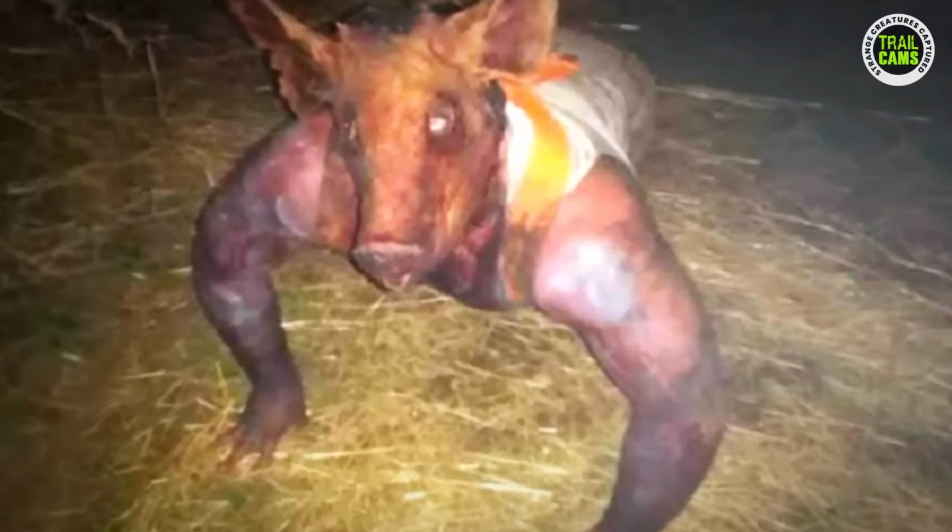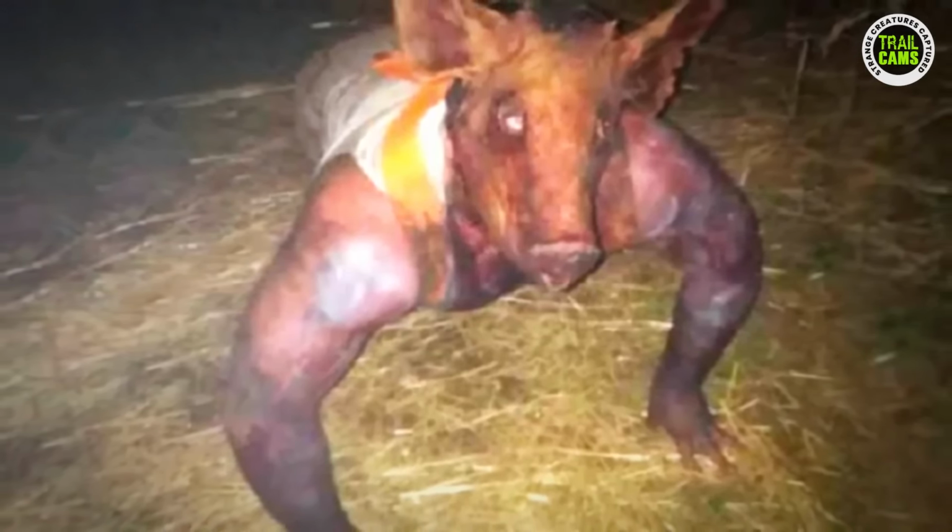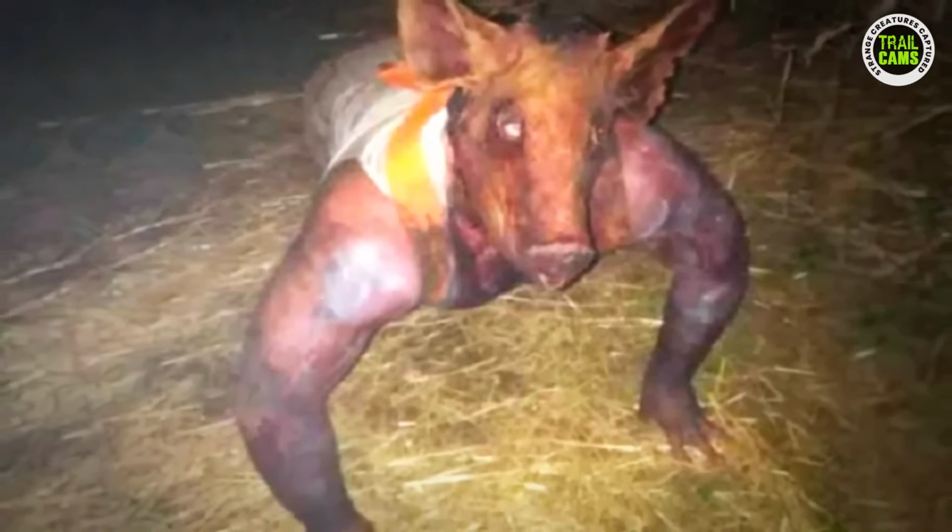This next footage is about a homeowner's trail camera capturing something truly bizarre. From what we see, it has a face that resembles a pig, but its hands are eerily human-like. It's like someone took a pig and decided to give it a wild makeover, adding a dash of human hands just for kicks. Now, if that doesn't pique your curiosity, I don't know what will.